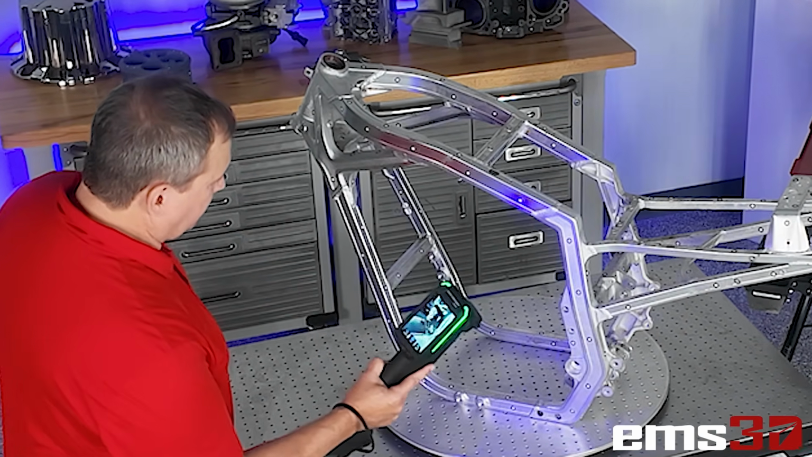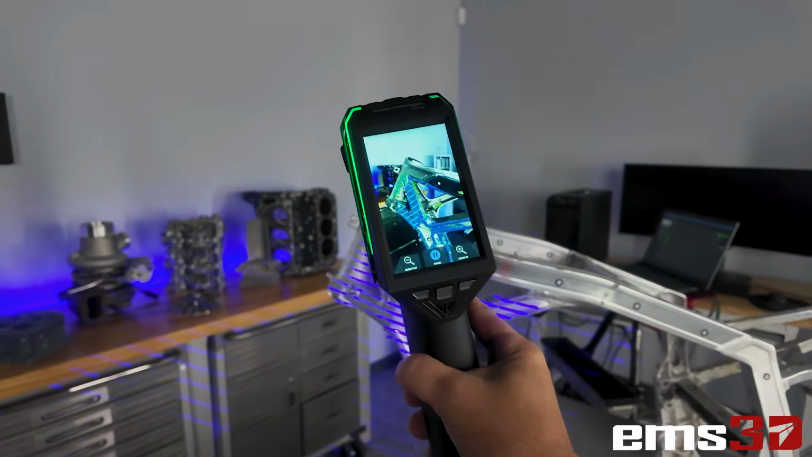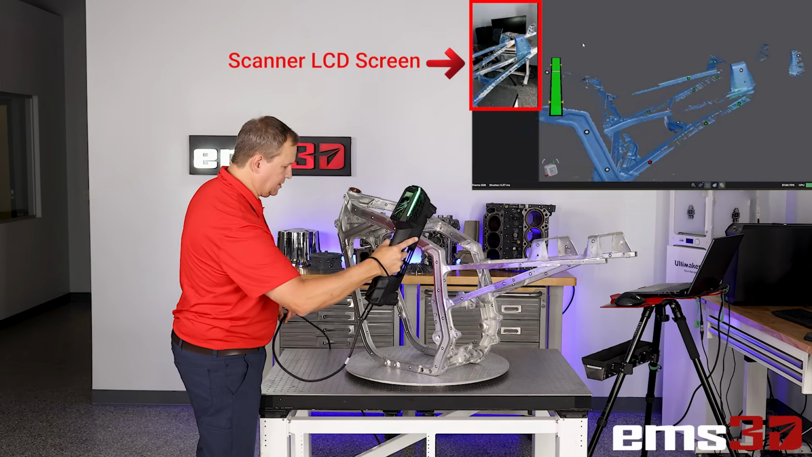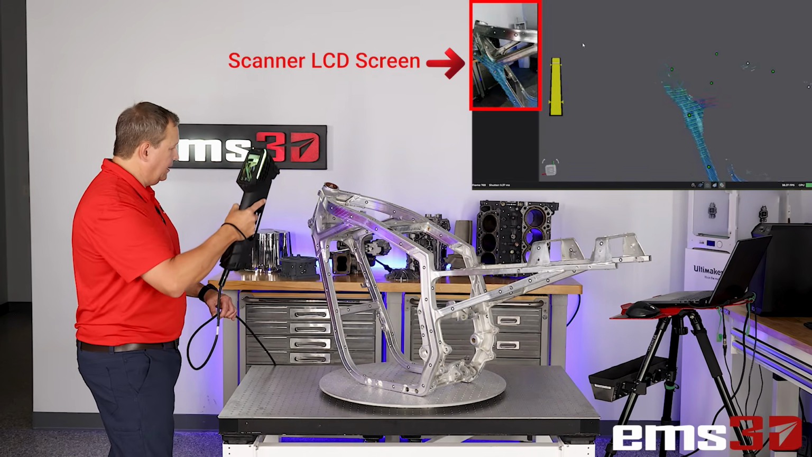I'm just going to say start scan, and off I go and scan. So what's really nice is I can see what I'm doing as I'm scanning, see my part. I don't have to be able to see the computer screen as I scan. So I'm just going to move around and scan.